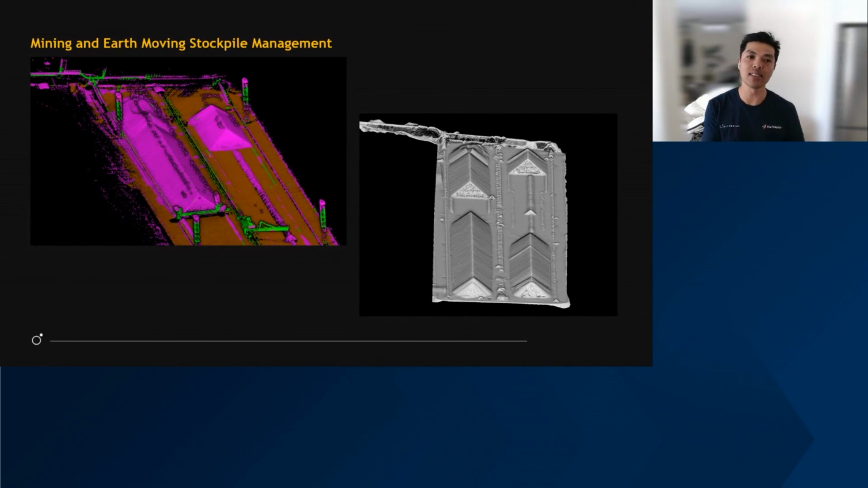So mine managers and mine operators want to know how much assets are on the ground. On the left-hand side we classify all the infrastructure, all the vegetation, all the noise, so that the right-hand side is given to the surveyor, and they can calculate instantly how much assets are on the ground, instantly, confidently. So that's a really good use case.